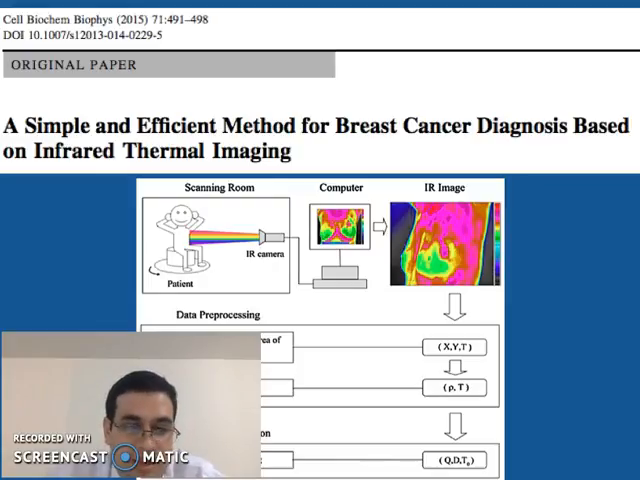This is just the beginning. Thermal imaging has great possibilities to be used in medicine, as in this article in which it is tested for the detection of breast cancer.